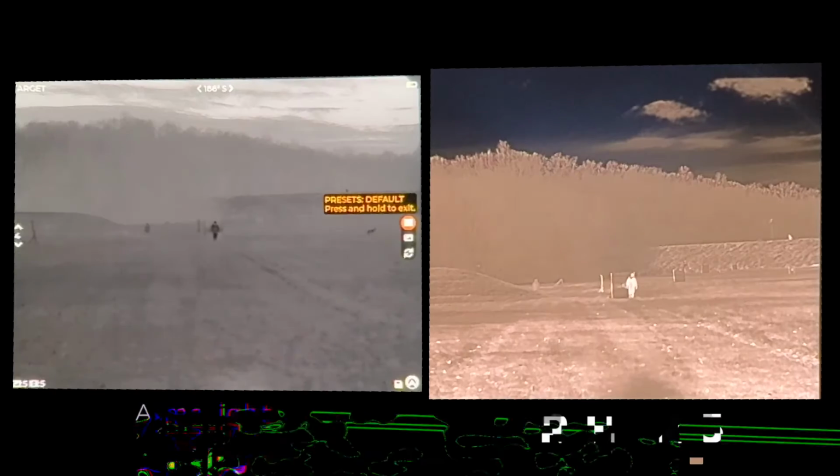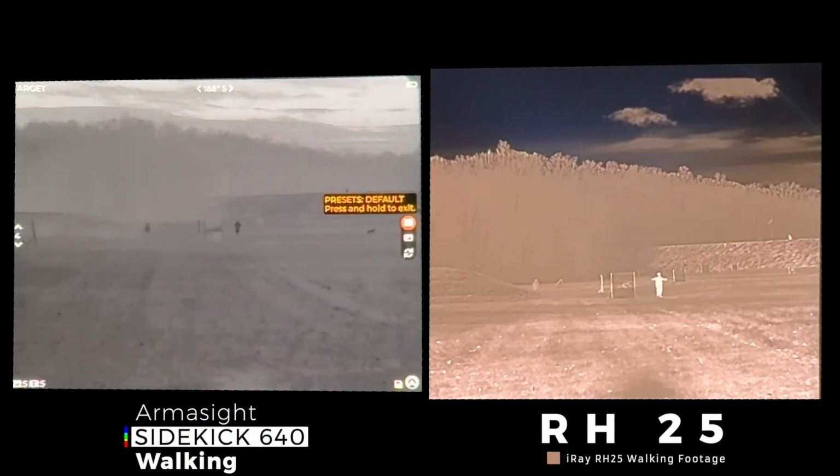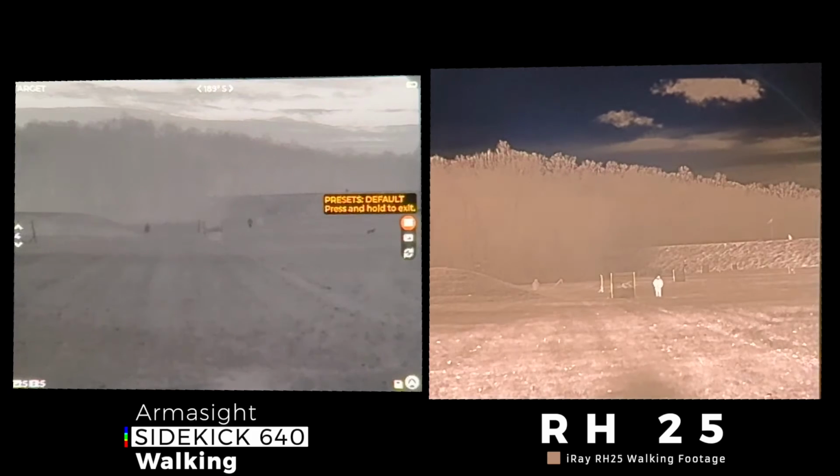If it's that much better field of view with one eye, how many coyotes am I not seeing with 2 RH25s versus 2 of these? So, field of view, this is right in line with the NOX 18. I give it an even score, field of view. About 70% the image quality. When I first looked through it, I was a little concerned, so I called YaThermalBoi up and he walked me through the settings.